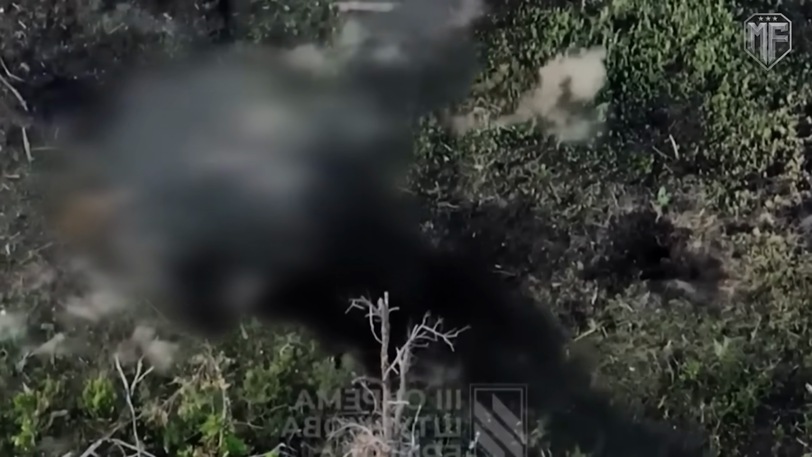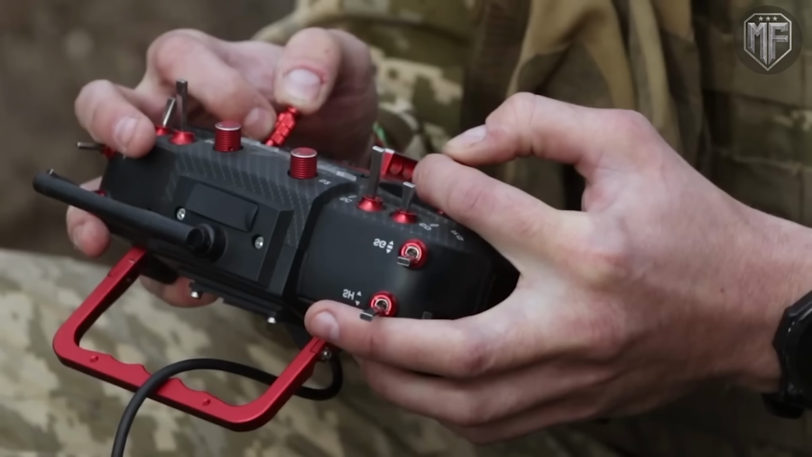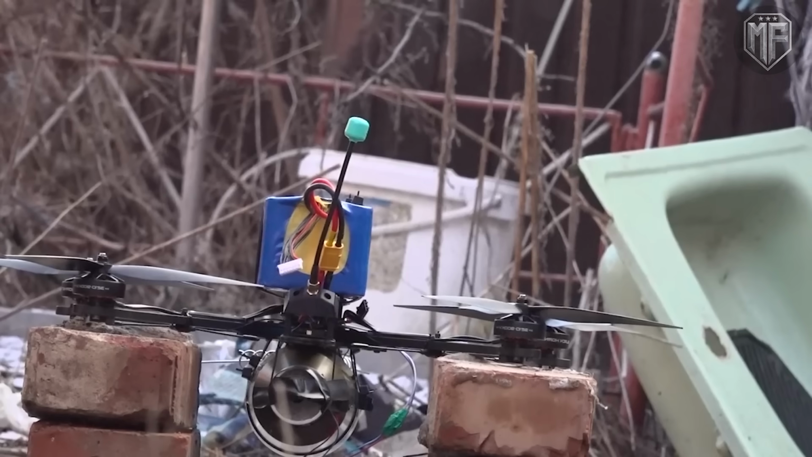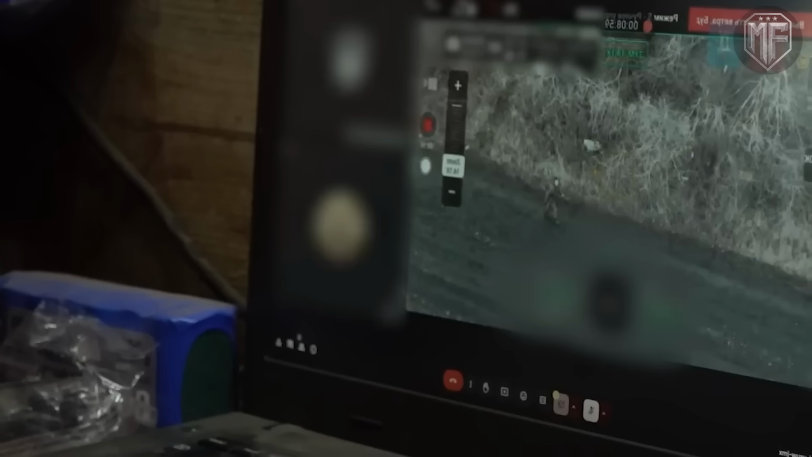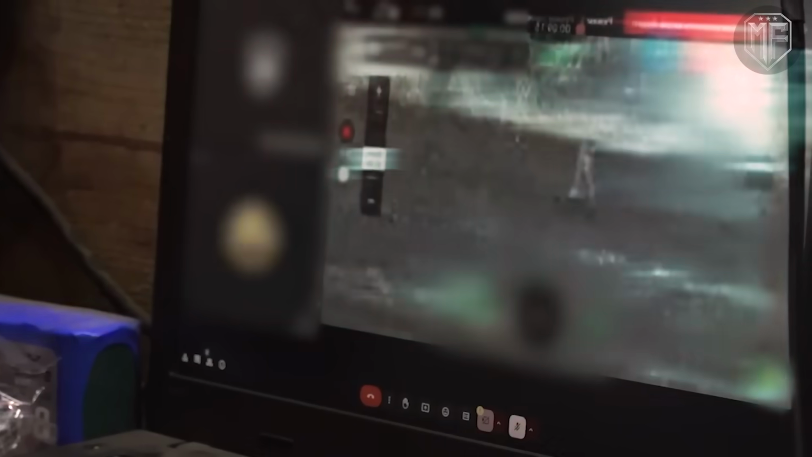The footage does not show heroics or dramatic last stands. It shows how a battlefield governed by drones turns human reactions into liabilities, where every instinct learned under older conditions leads to outcomes that no longer apply. What the FPV cameras captured is a warning that in a war where the air is always watching, hiding has become a temporary illusion rather than a reliable tactic.